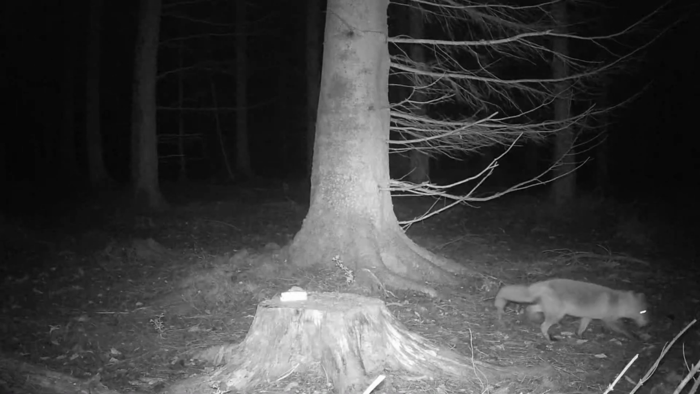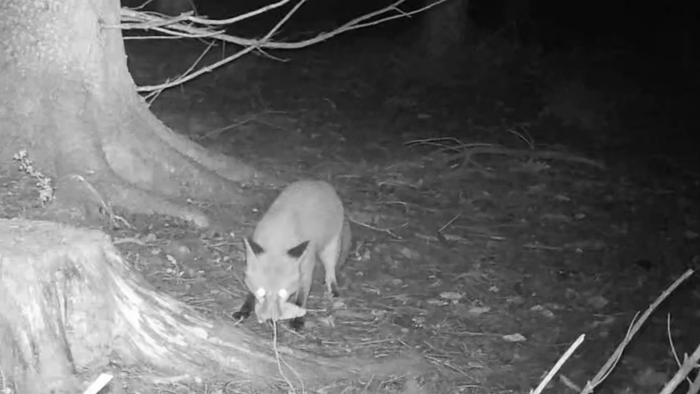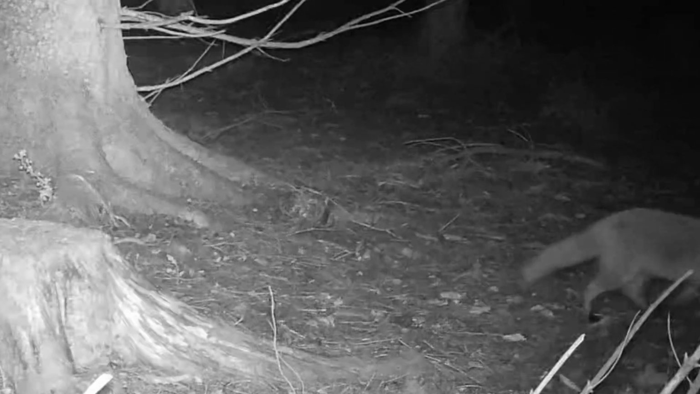The 30-second record time I set has cut out. We've got to wait 5 seconds until it starts again. And there we have it. A sandwich is in this lovely fox's mouth. He's finally taken the meal and I hope he loves it.